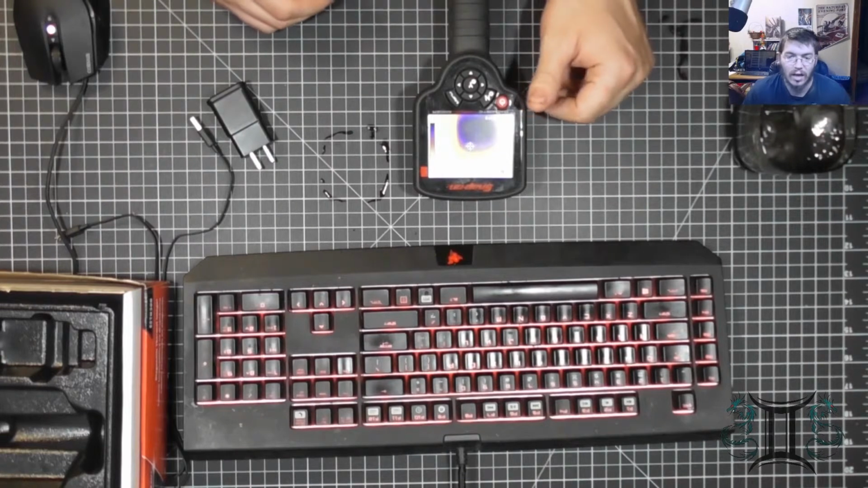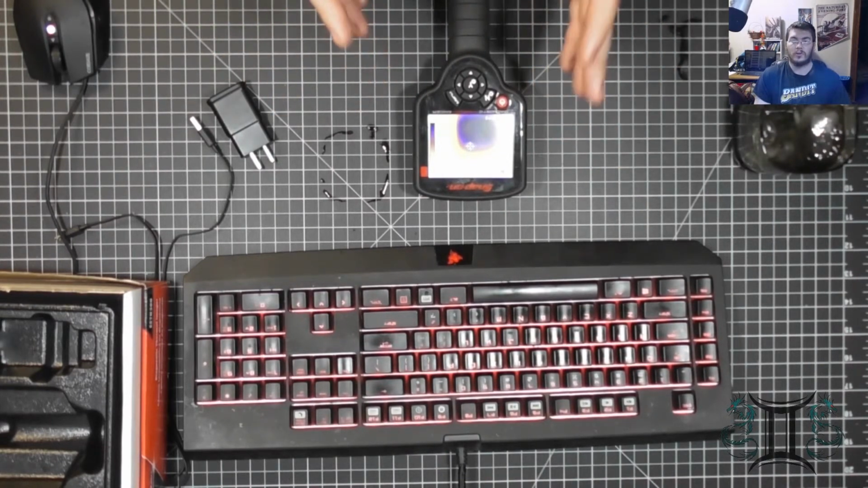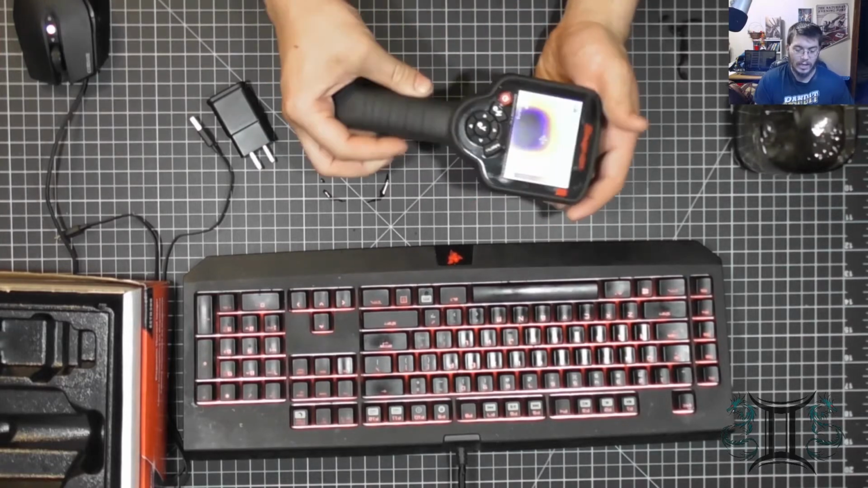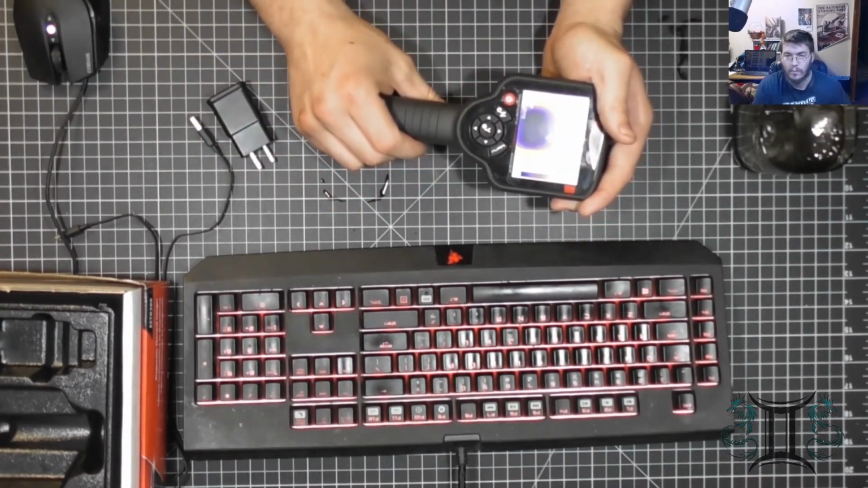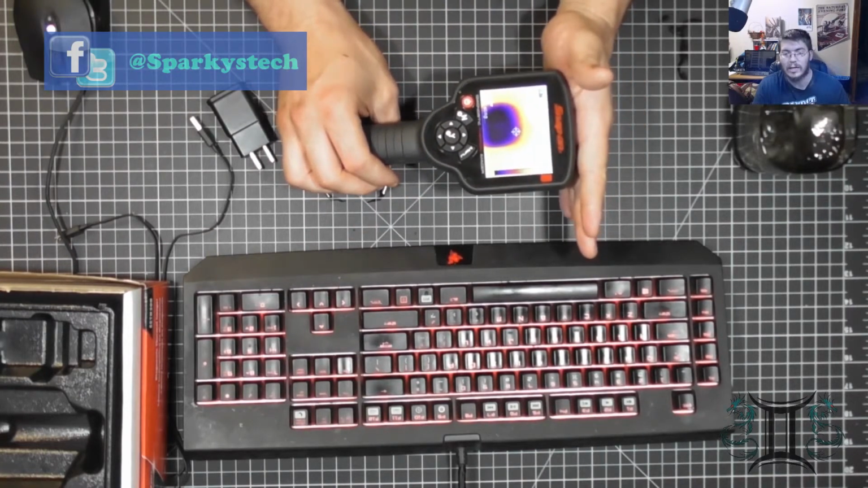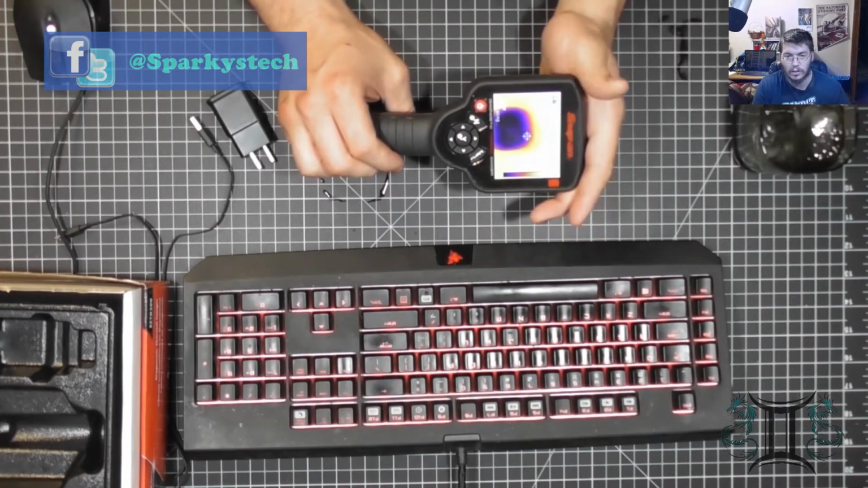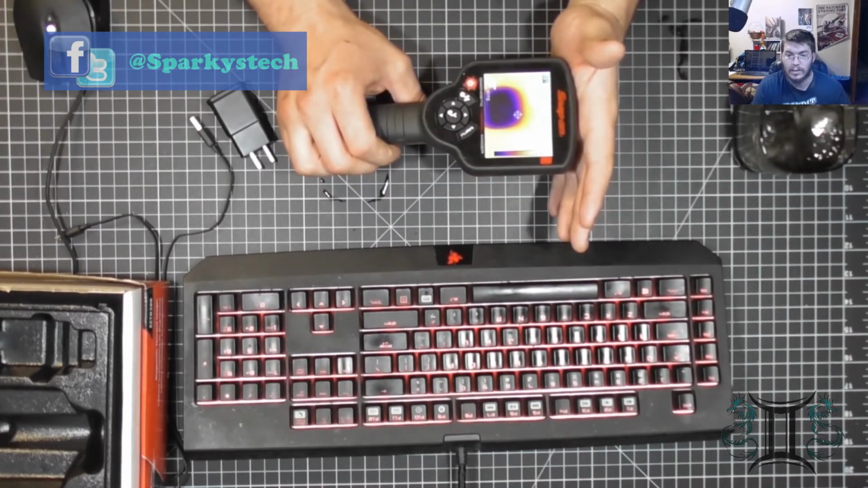So it's not a full in-depth review. I'm just going over the tool itself. I'll link Snap-on's site below, and it has much better detail of what this tool can actually do, and I guarantee it's spot on for what it says.